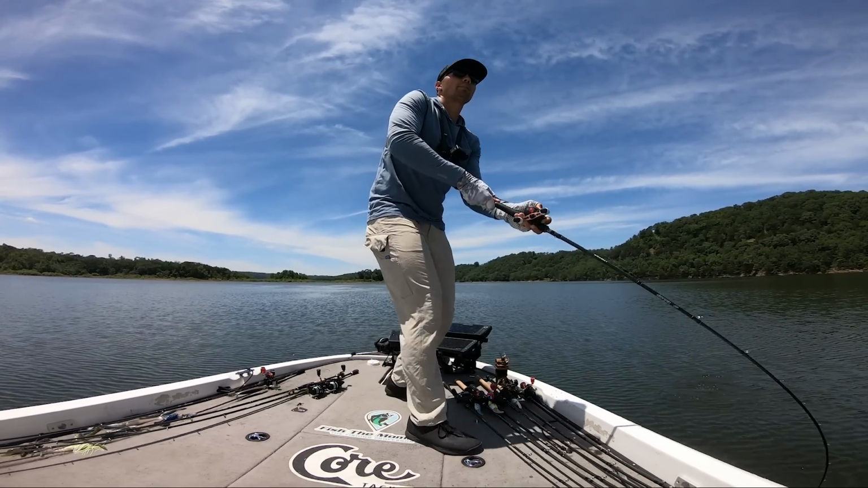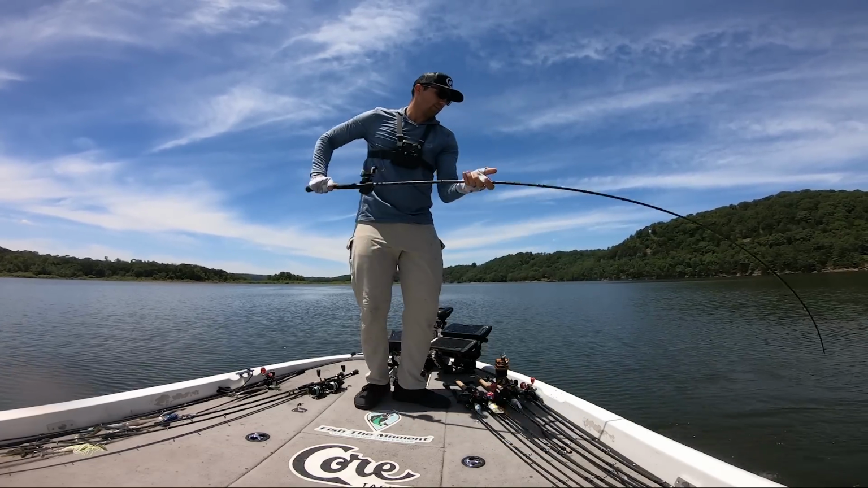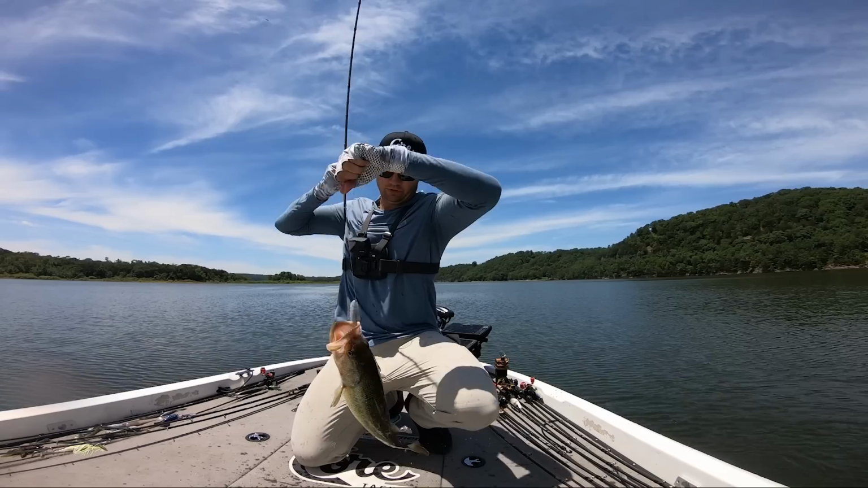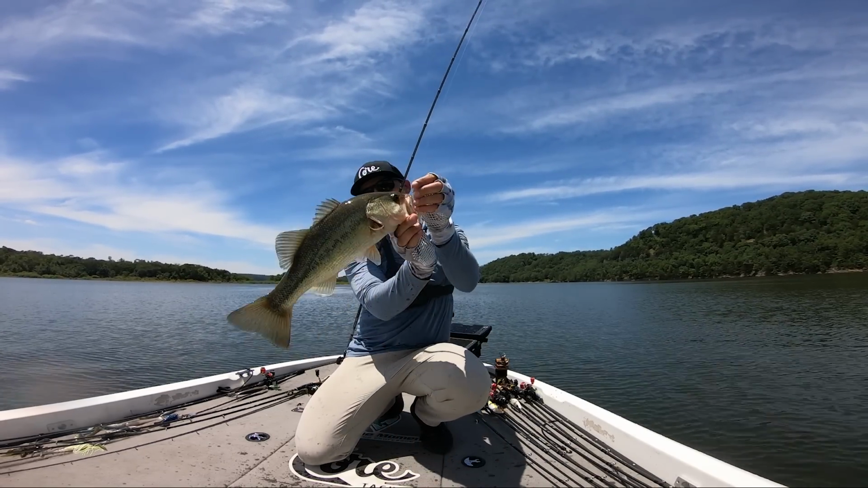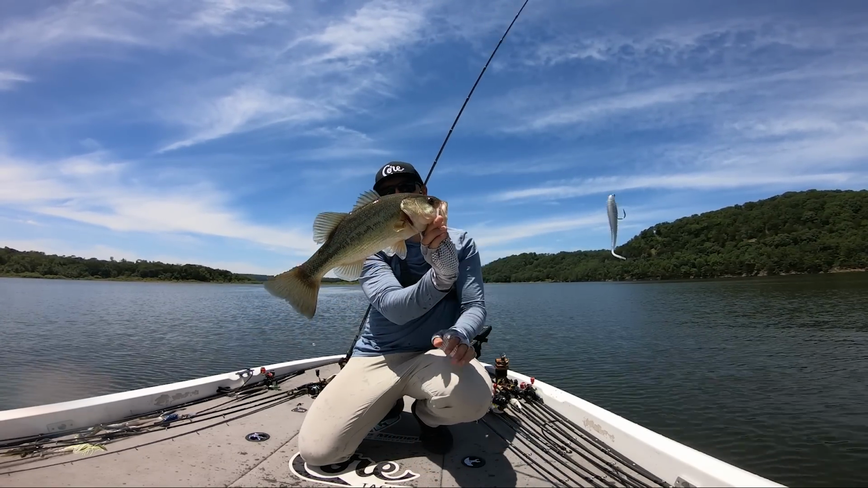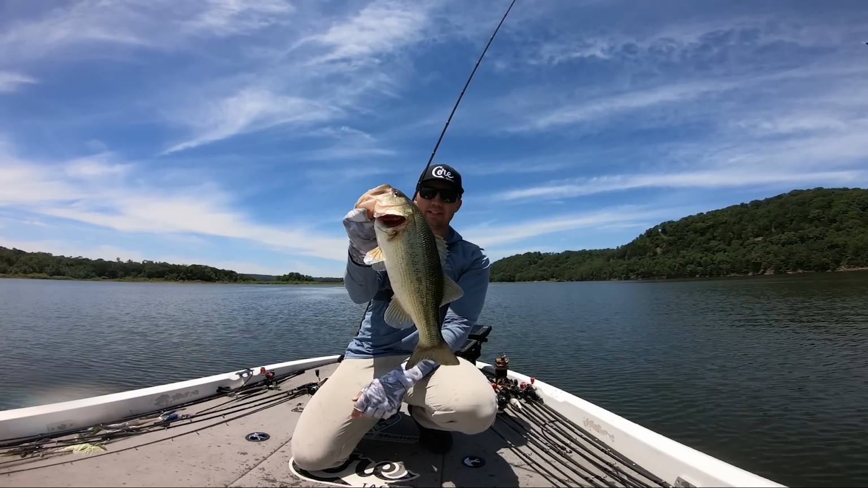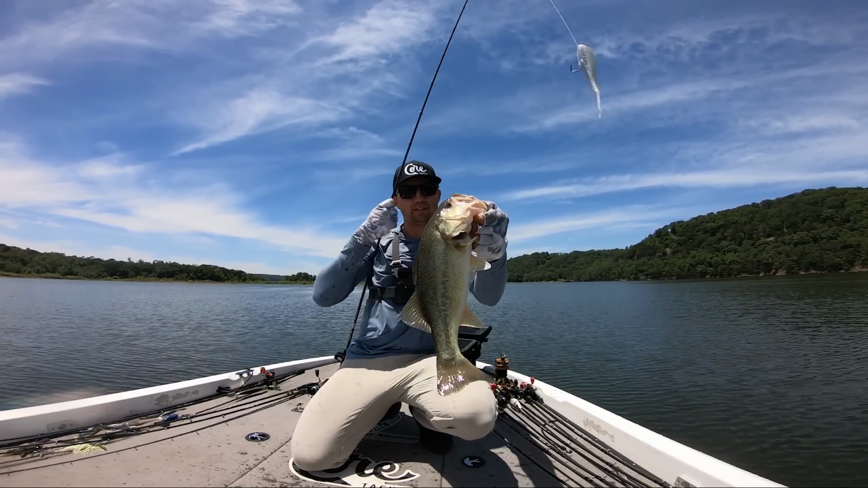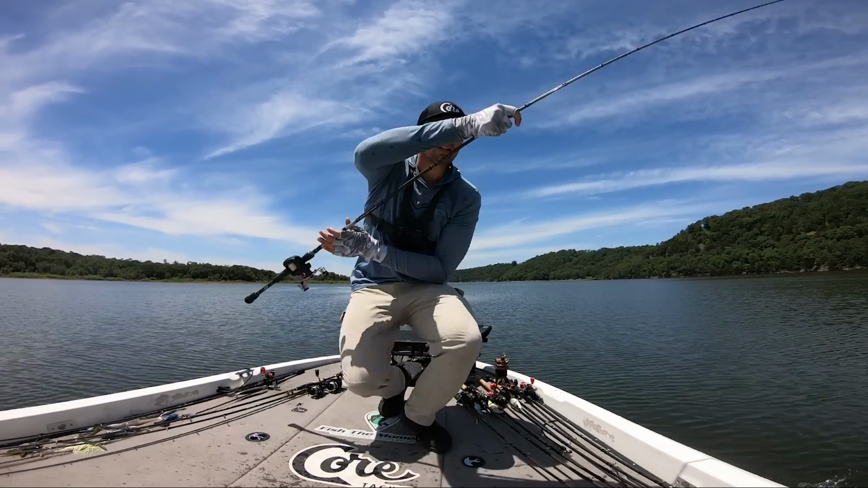Oh yeah, a lot better quality. The hair jig approach, okay. That's a really nice fish actually. It's a 2.5 pounder. Wow, who would have thought? Well, I guess all the fish that were up high were little ones, and then that's a really nice keeper right there for Beaver Lake. A solid 2.25, almost 2.5 pounder on the hair jig method.